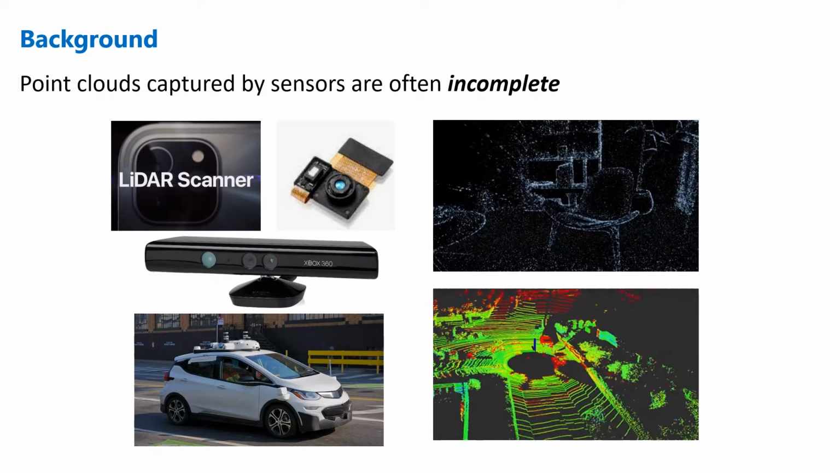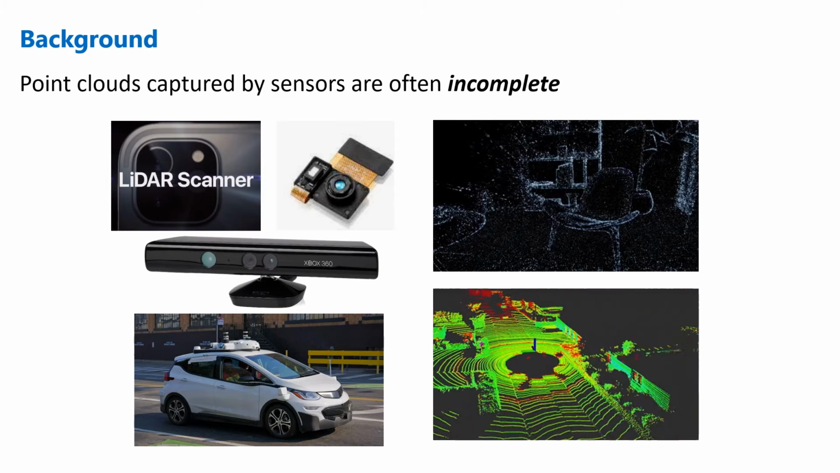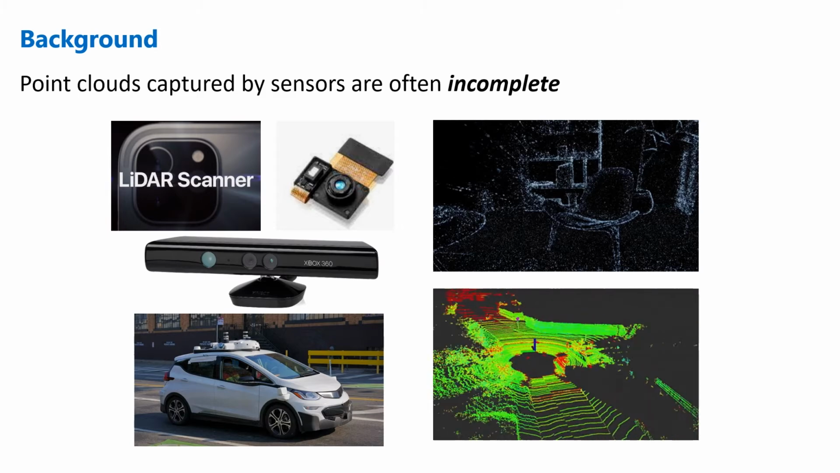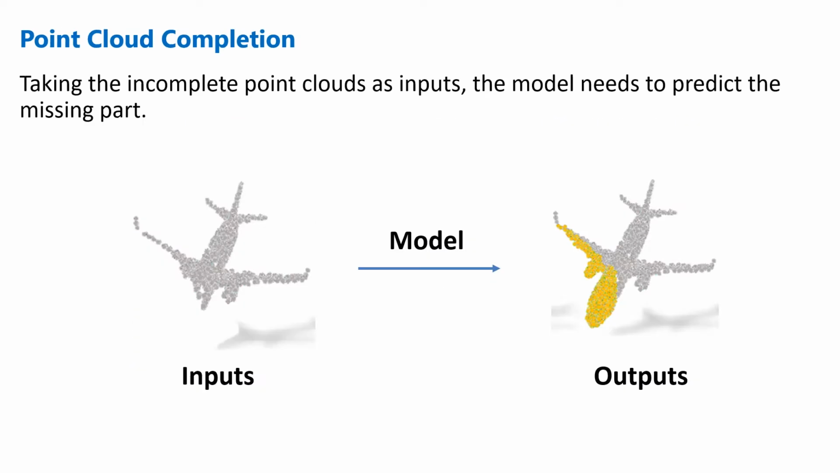Point clouds captured in real-world applications are often incomplete due to the limited sensor resolution, single viewpoint, and occlusion. Therefore, recovering the complete point clouds from partial ones becomes an indispensable task in many practical applications. Taking the incomplete point clouds as inputs, this task requires the model to predict the missing part.